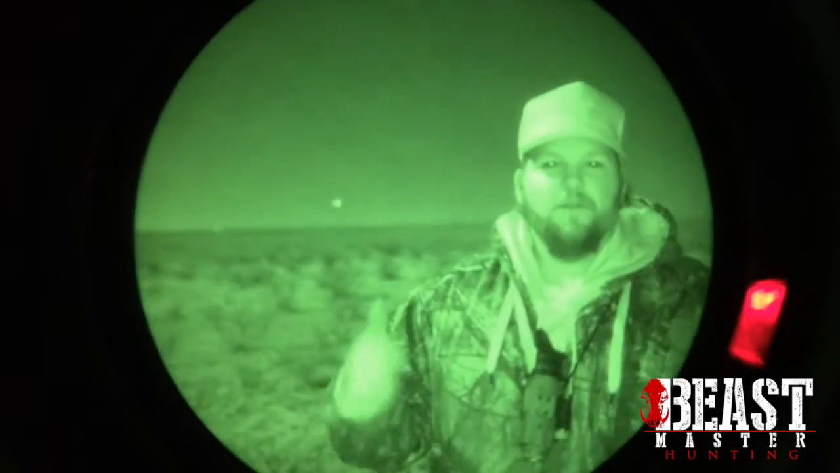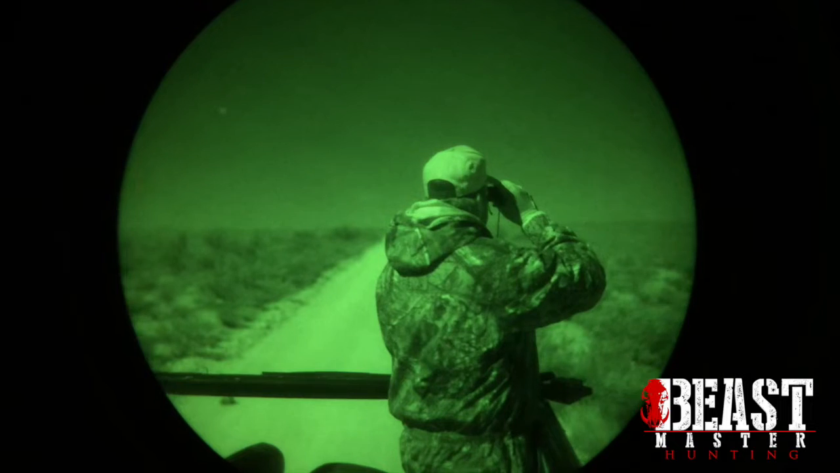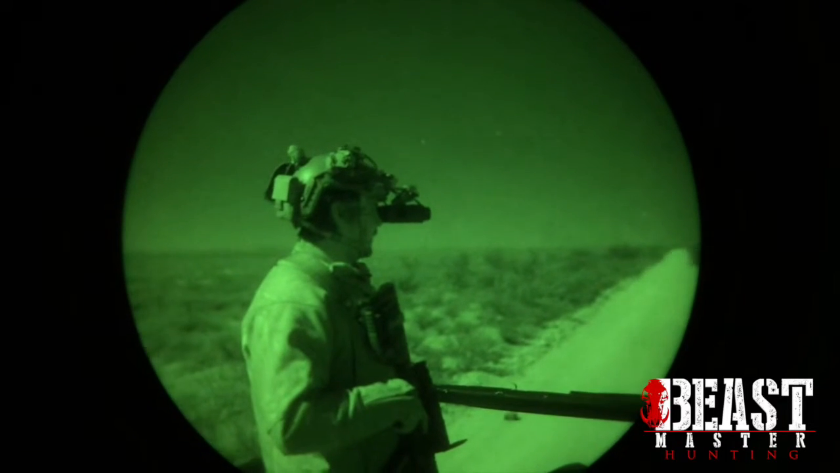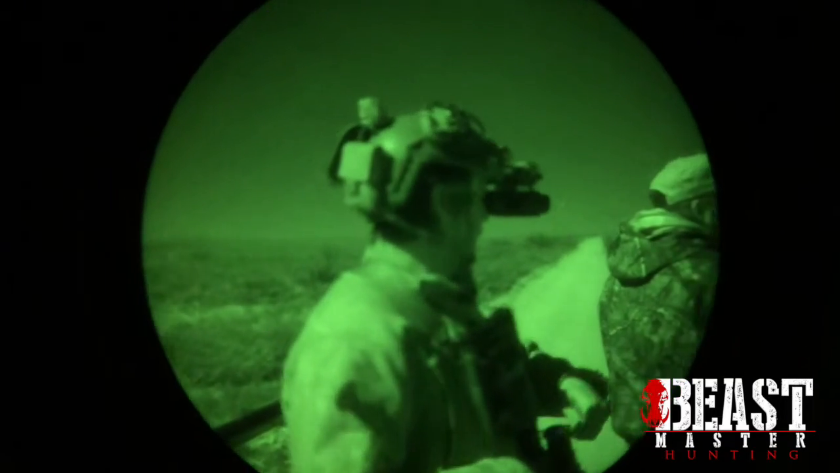Alright, so our very first set, wind pushing to us was perfect. The only thing that's working against us tonight is, man, this moon is so freaking bright. It is damn near like daylight out here.